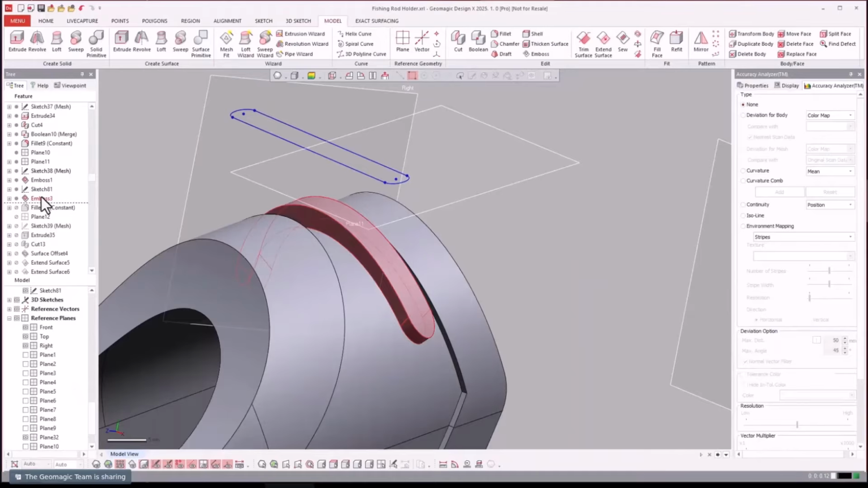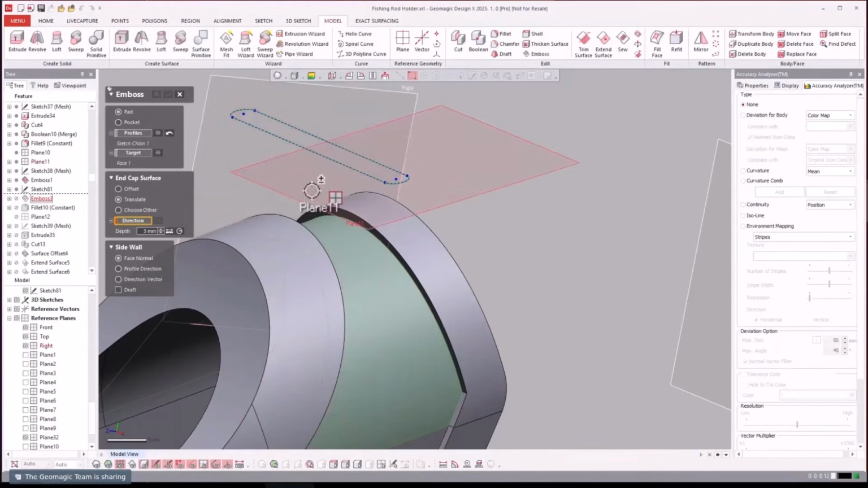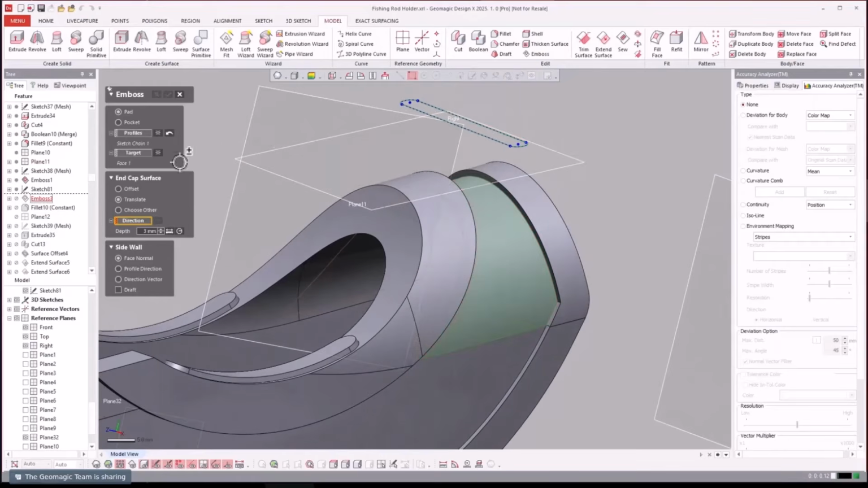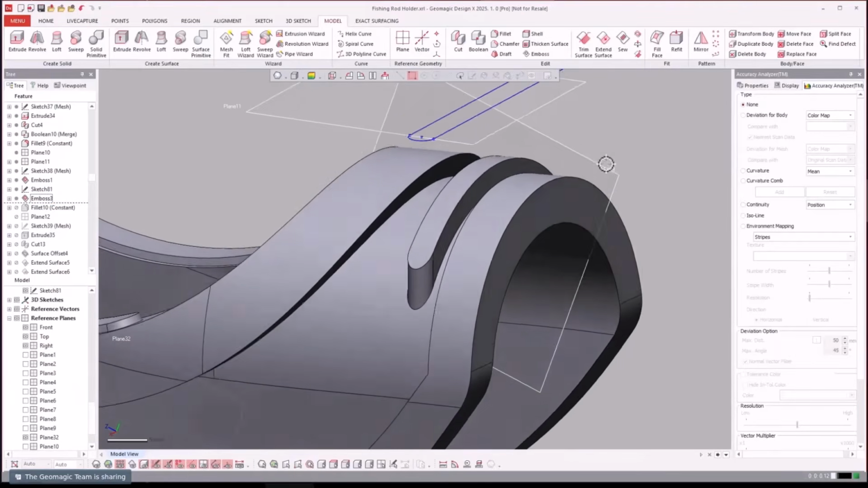So now that we created it, let's go ahead and scroll through the history tree. Now I'm going to change the settings and I'm going to say translated instead. Actually, that's not what I wanted to do. I wanted to do offset the profile direction. So from here, and it'll do it the other direction here. Yeah, that's the other thing that I wanted to do.